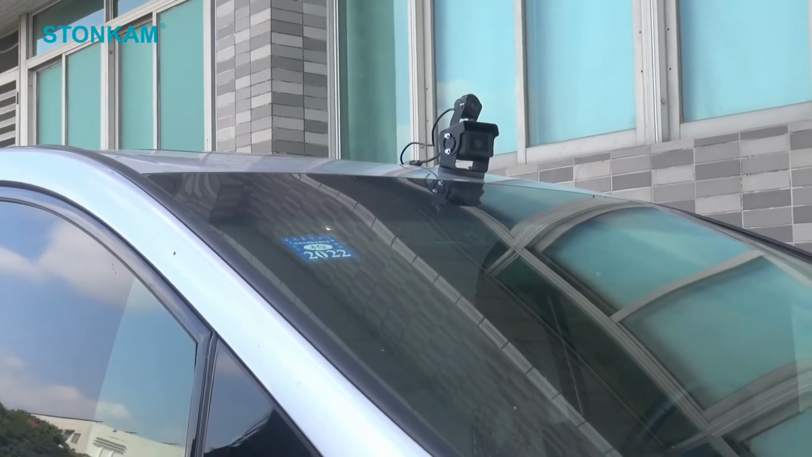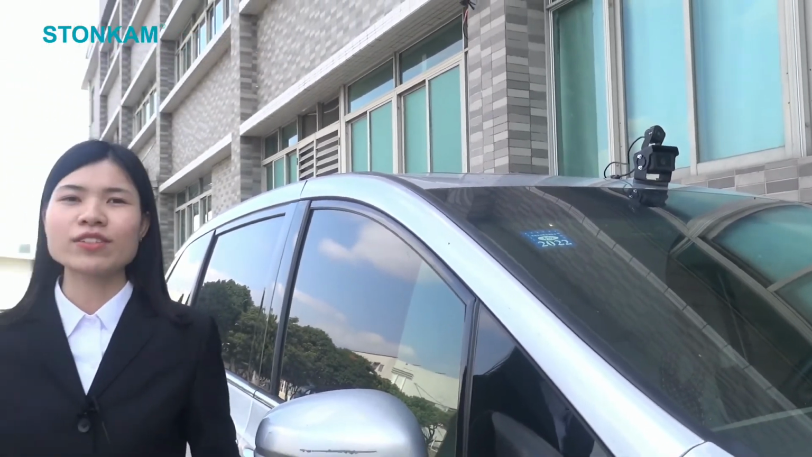Finally, the fourth feature is customization. StoneCam has over 110 senior engineers, and they are really good at customizing functions to suit our customers' needs. For example, the current display mode of TC93 is overlapping, but we can also develop single view display and split view display according to our customers' needs. And if some customers don't want the TC93 to detect vehicles and only want to detect the pedestrians, we can also modify the program and algorithm to achieve that.